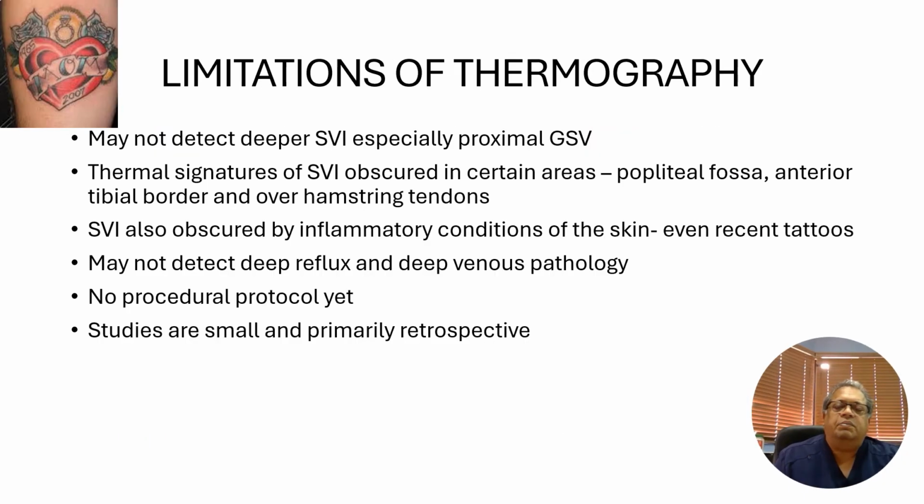So, what are the limitations of thermography? Thermography may not detect deeper superficial venous insufficiency, especially the proximal GSV, which lies within its own fascial compartment. Thermal signatures of superficial venous incompetence may be obscured in certain anatomical areas, for example, the popliteal fossa, the anterior tibial border, and over hamstring tendons. Superficial venous insufficiency is also obscured by inflammatory conditions of the skin, even including acute tattoos.